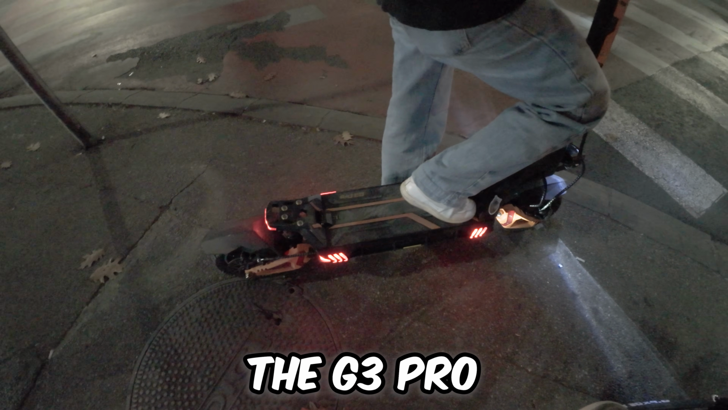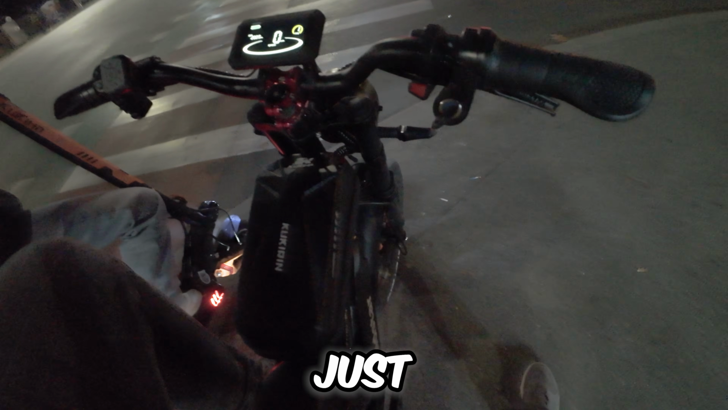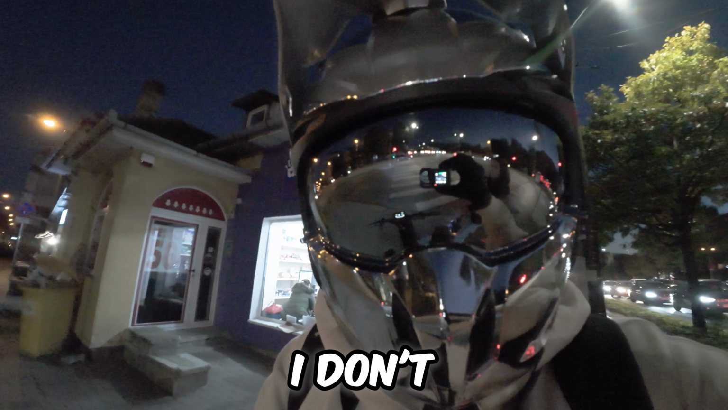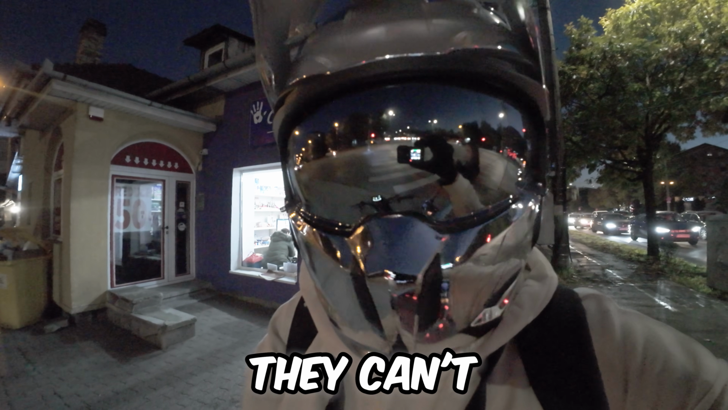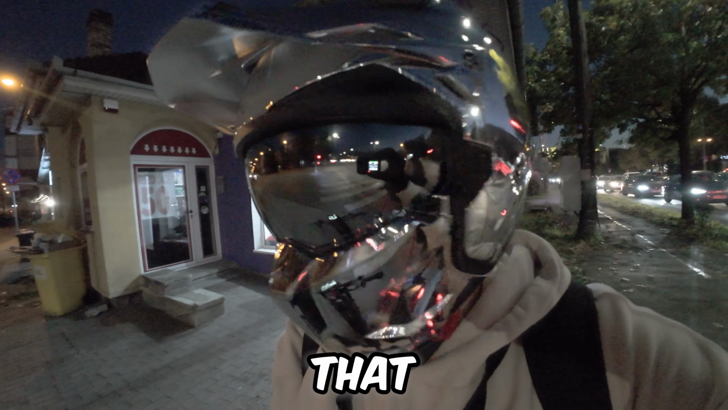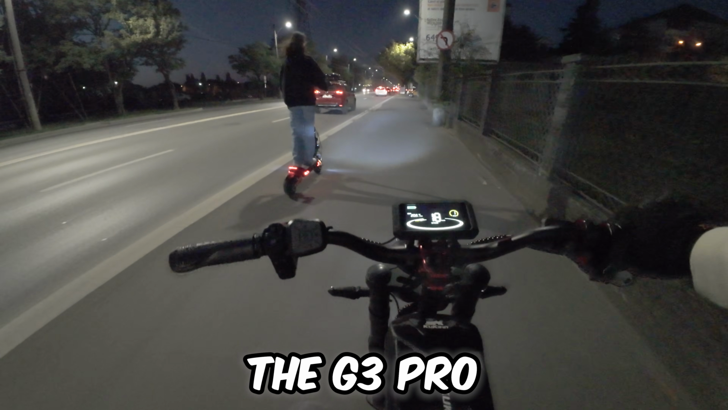Damn bro, the G3 Pro is so sexy at night, but this big boy, man, this is just as nice as a sunrise right here. I don't know why, but this temperature makes my goggles really foggy and I can't see with my visor on. That sucks, man. The microphone sounds better with this thing on. Man, the G3 Pro is so nice. I mean, just look at it. It's so sexy with all the lining in the back and all that.